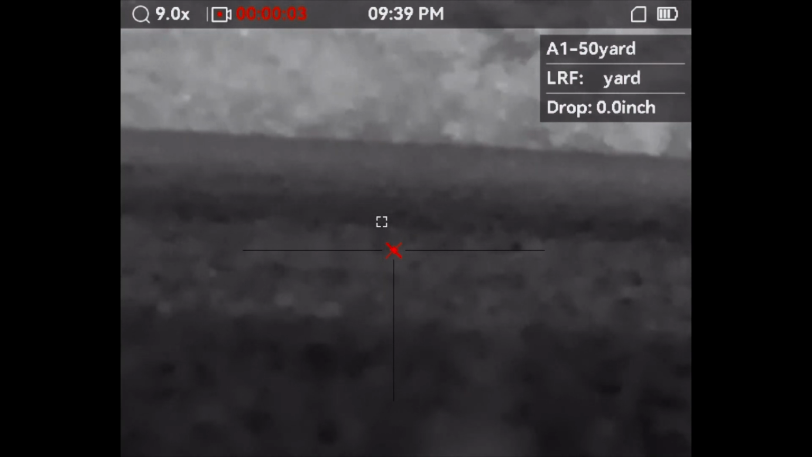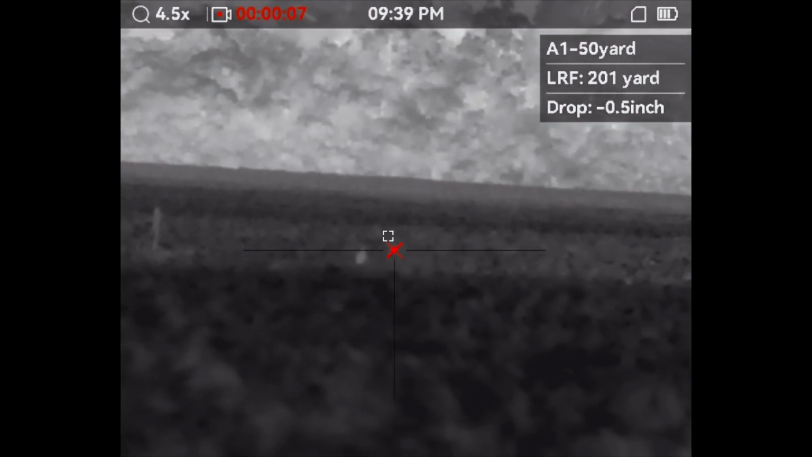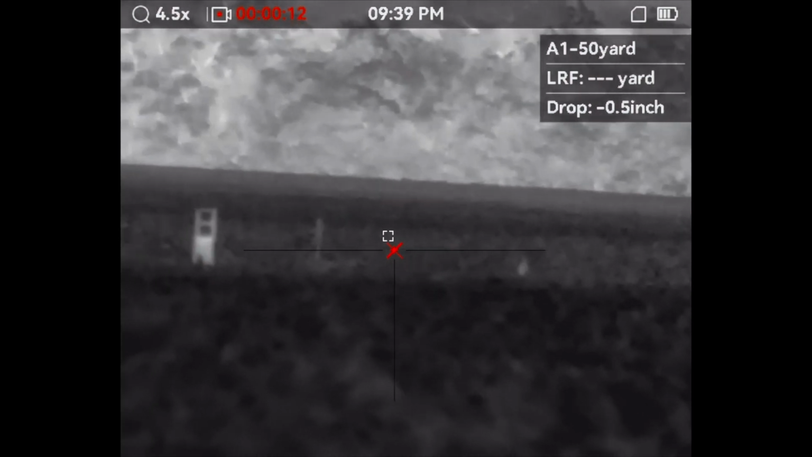Okay, same night. Don't know if it's a different coyote or not, but all I know is he was in the field and I was going to get my revenge. So luckily, we got him to come on in.